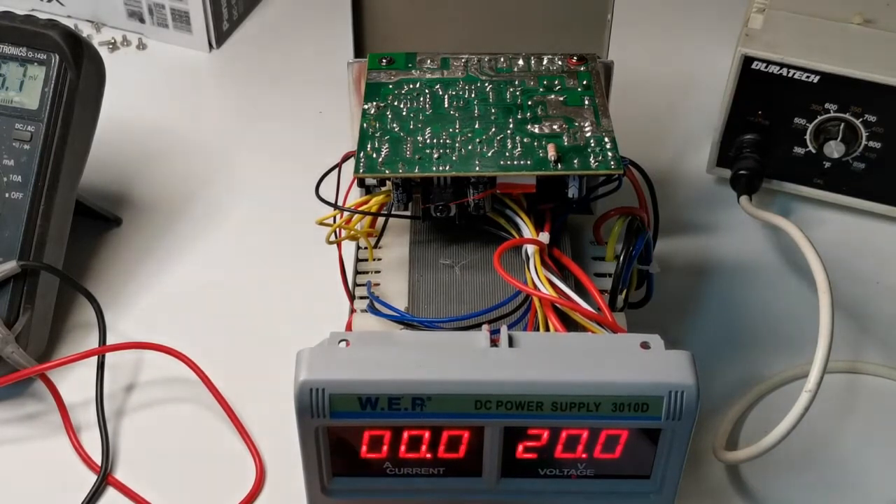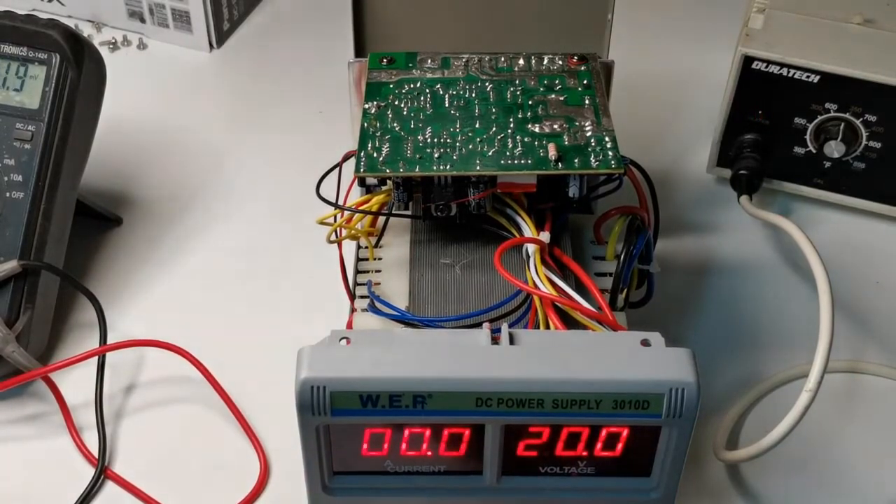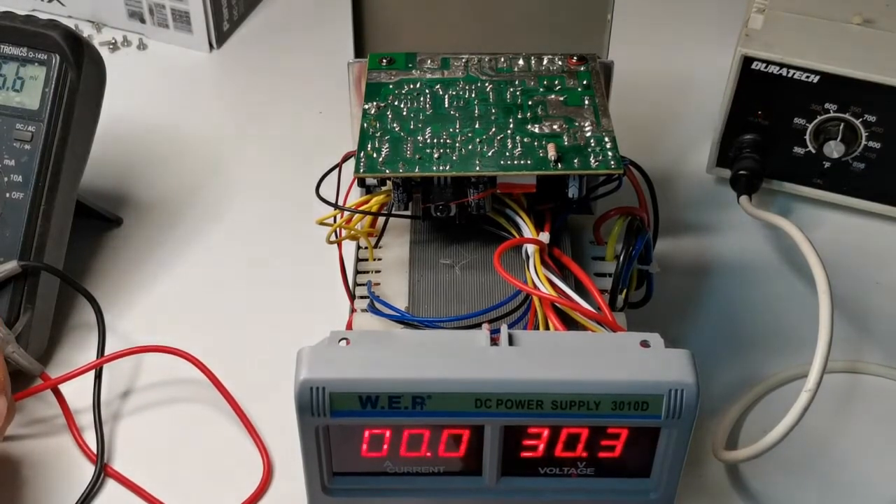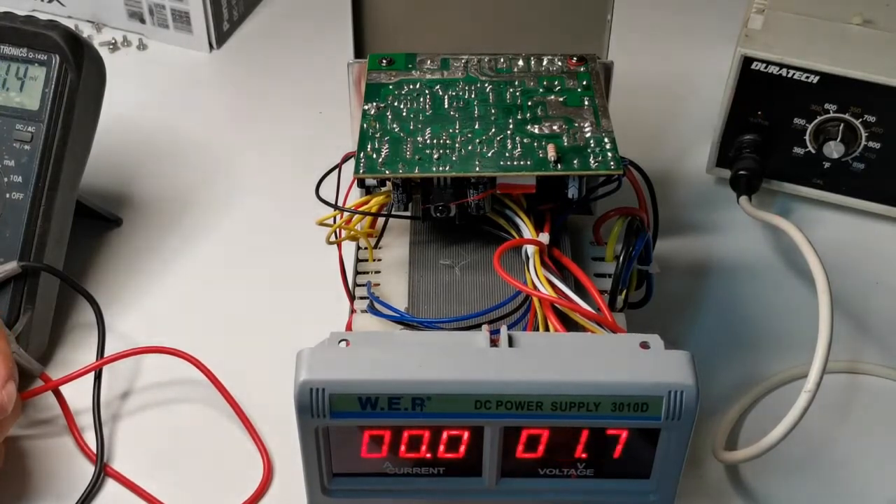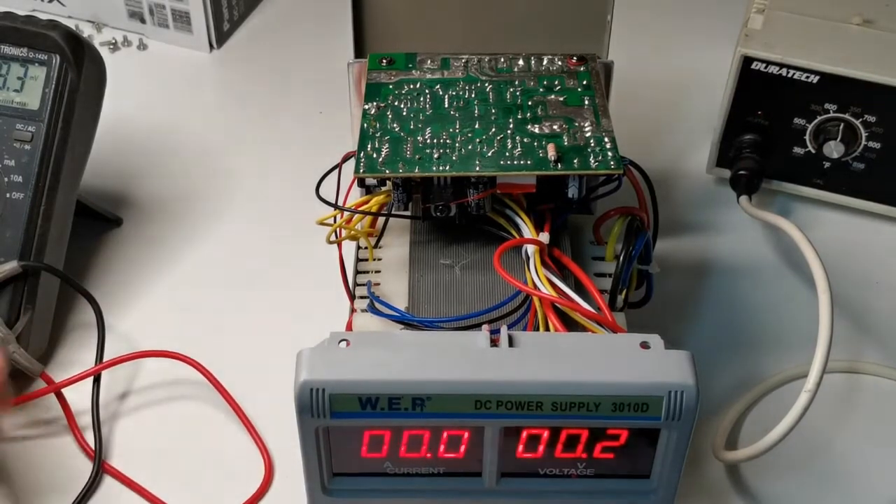So increase the current a little bit, and check for the maximum voltage, 29.4, and plus there is precision, so you can go up to 30 volts, maximum 30.6, and the minimum voltage 2.6, and with the precision you can get down to, wow, 0 volt, even 0.1 volt, 0.2, and very stable.